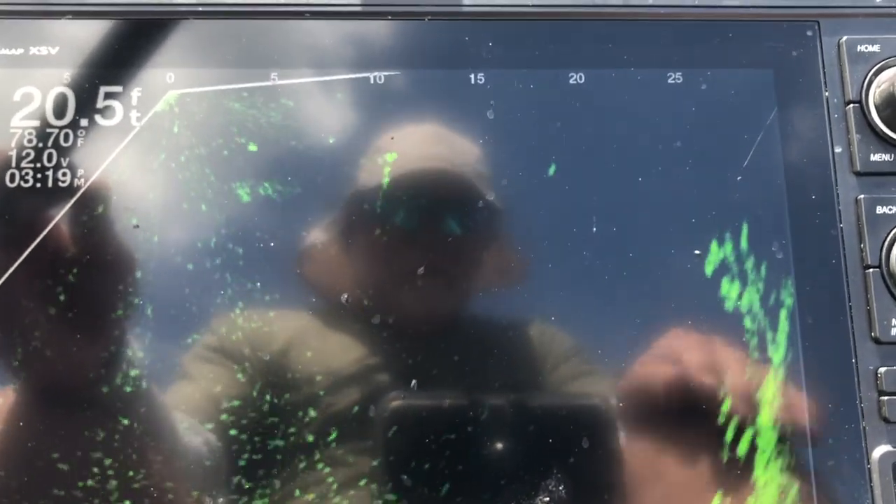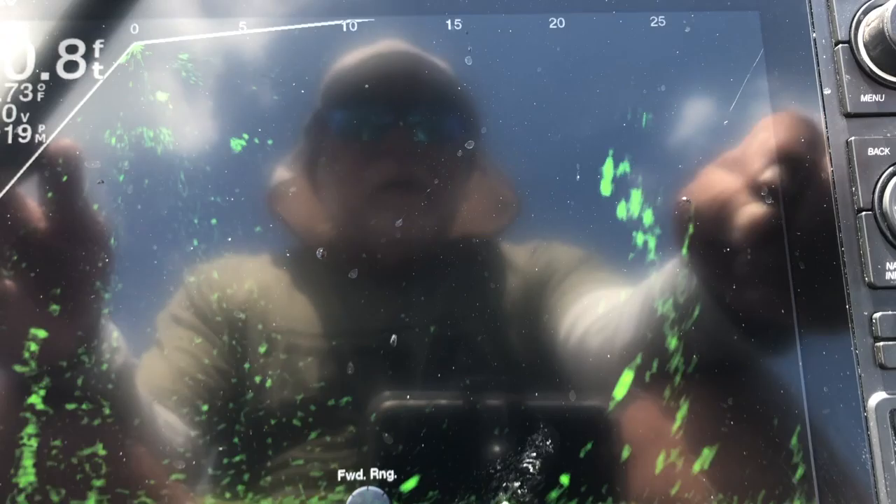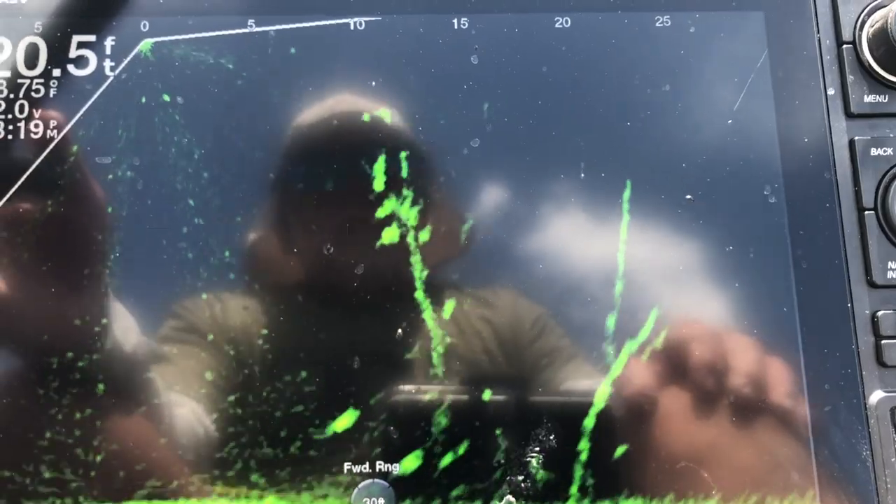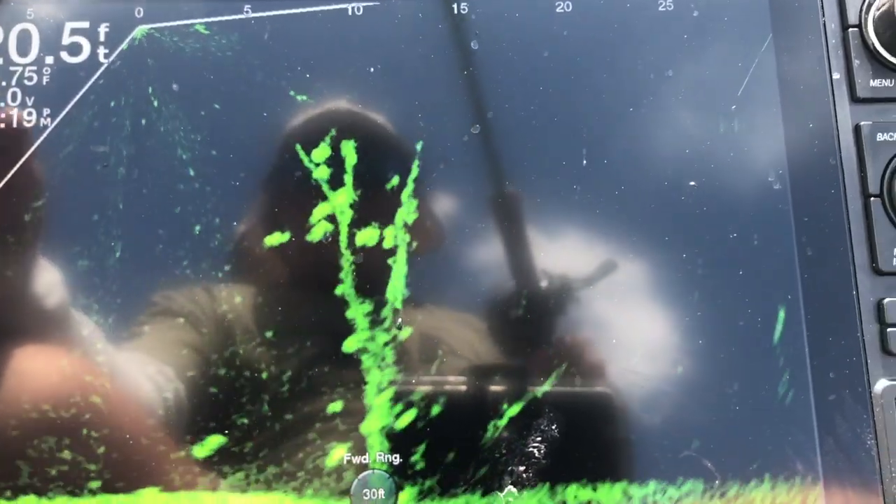Alright, we'll check this out, get a little closer look. Look like some white crappie there. Bigger returns, a little separation there. Some of them getting a little nervous.